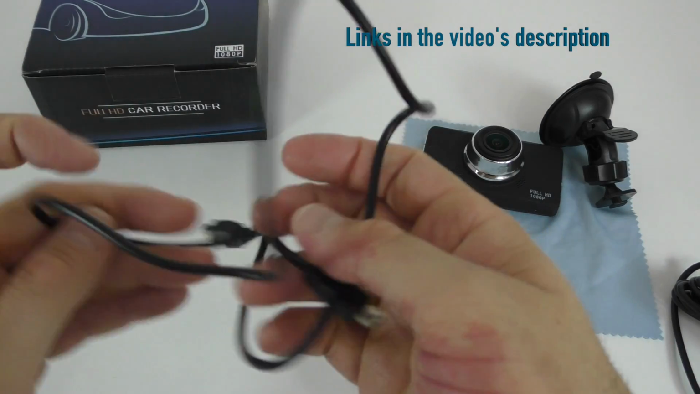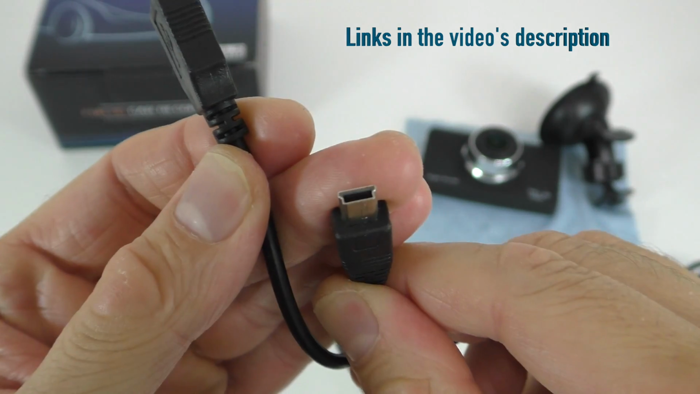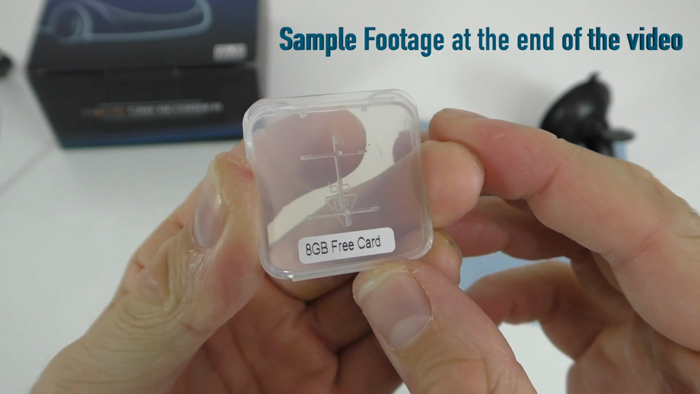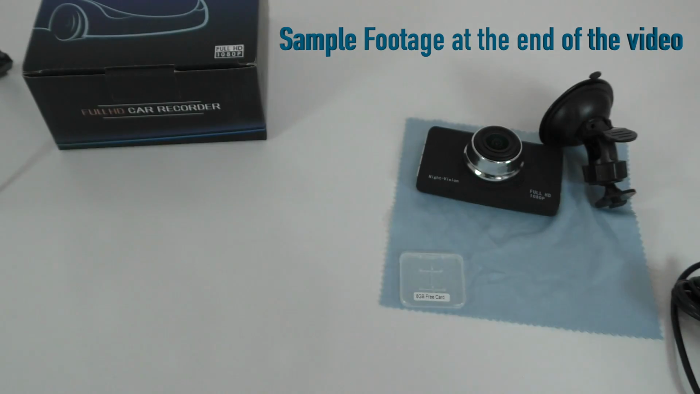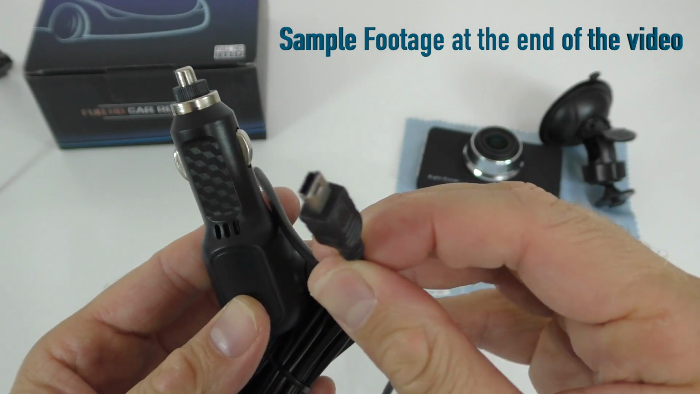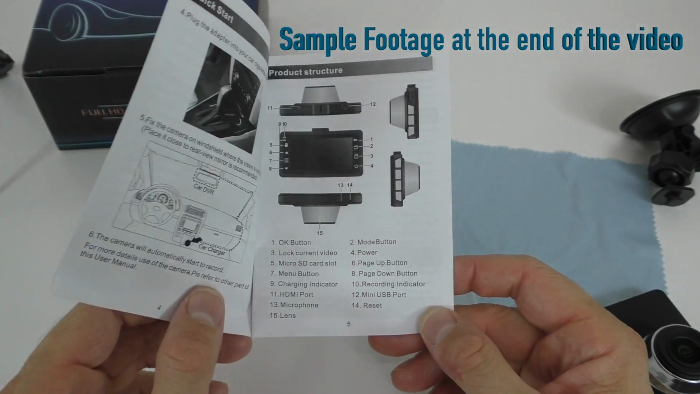We also get a cable, so it's a USB cable. It's not a micro USB cable, it's a regular USB cable. We get 8 gig memory card, so an SD card for 8 gigs. I mean, 8 gigs is not that much, but it's better than not having one. And we also get a power adapter, so this would plug in inside your car, and the same USB port there. And we also get a user manual.